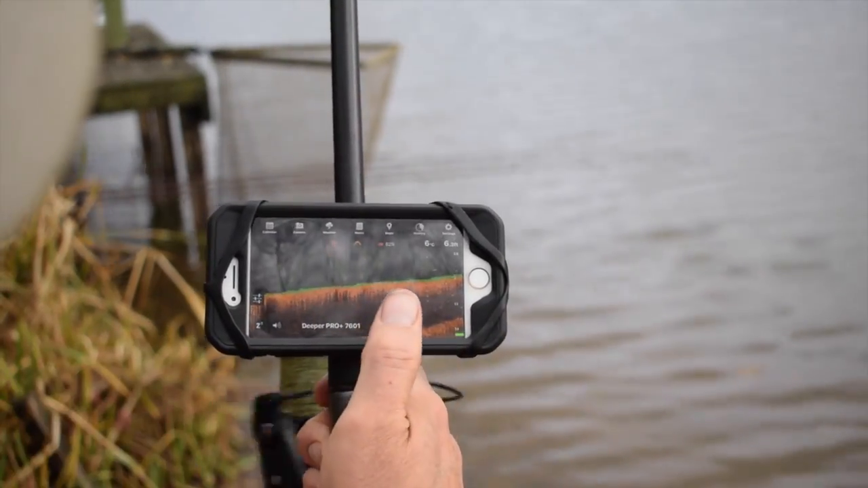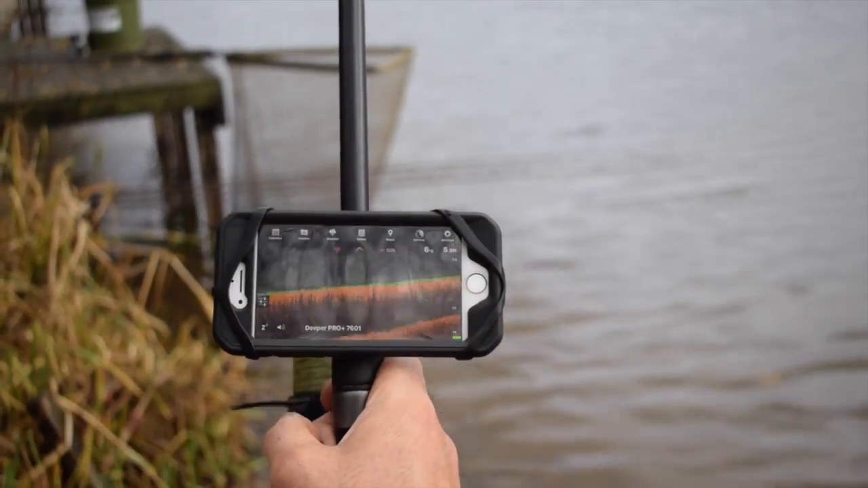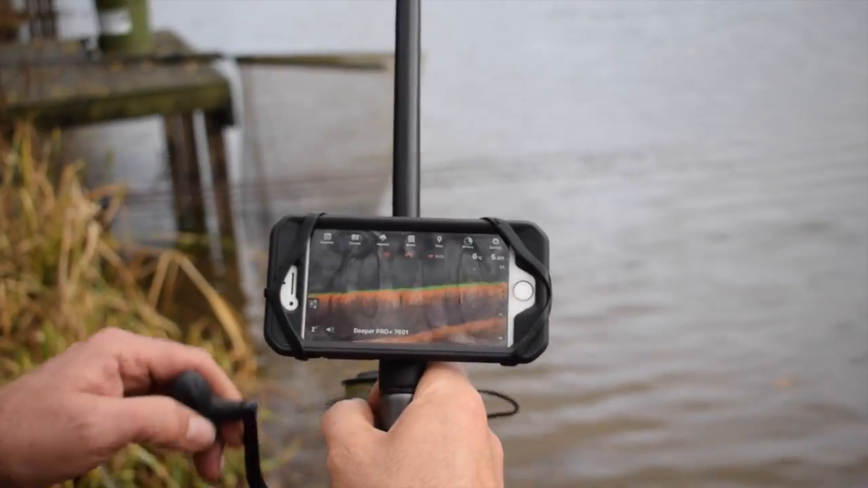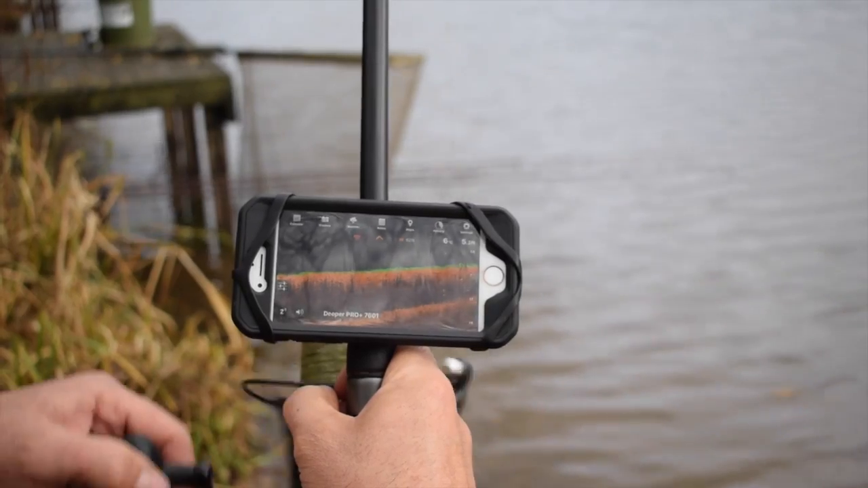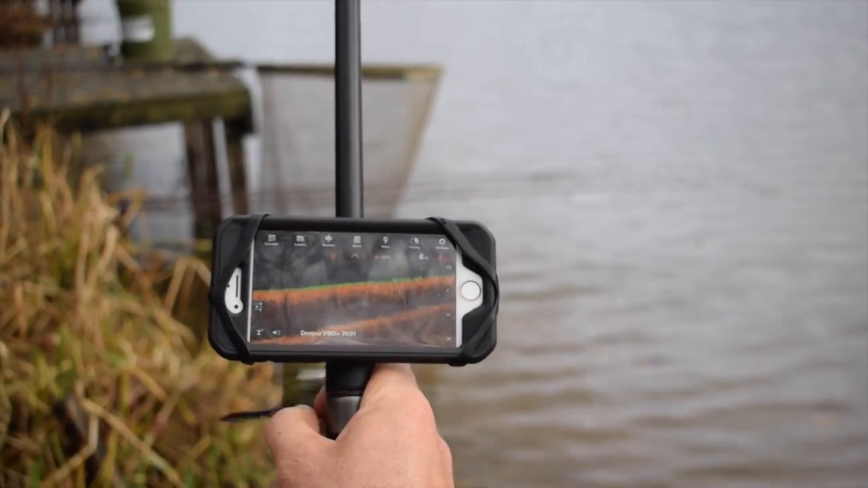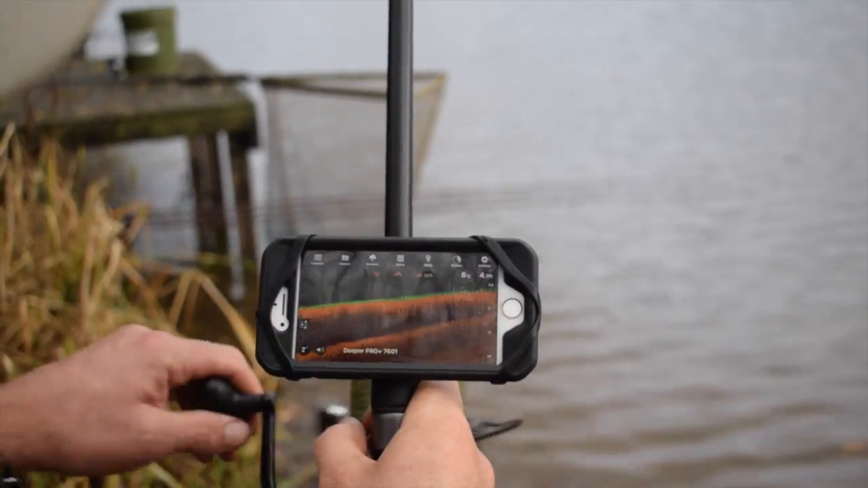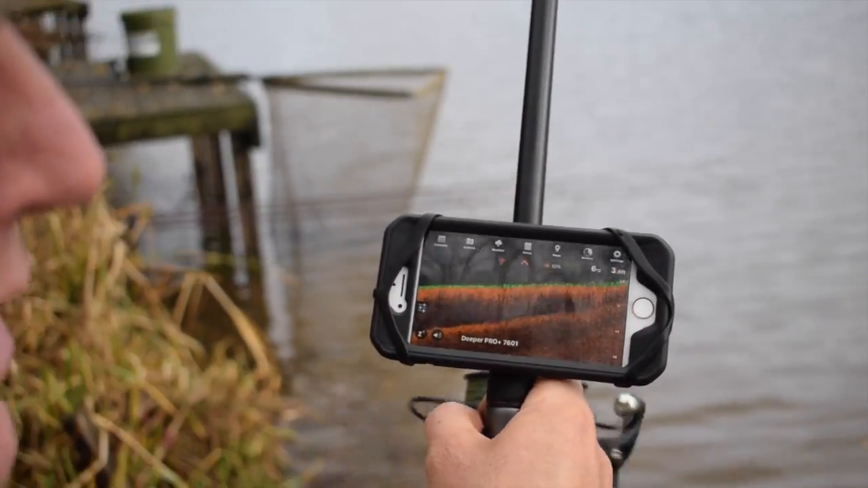We're going to ignore all this section here, because the last couple of sessions we've not caught anything on it. The fish have all been down just at the base of the marginal slope and before it gets into the stream bed, which is over 100 yards away. So 74 yards it is. That's where we're going to be putting the bait, and let's hope the Deeper turns up a few fish for us.